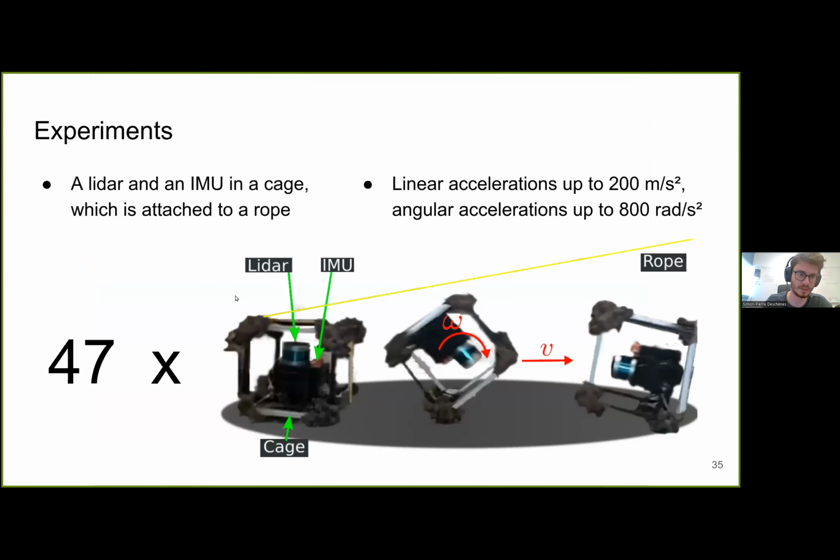with this setup instead. So as you saw at the beginning of the presentation, we attached a LiDAR and an IMU into a metal cage. With a rope, we were able to make the cage roll on the ground. With this setup, each run was a single pull of the rope.